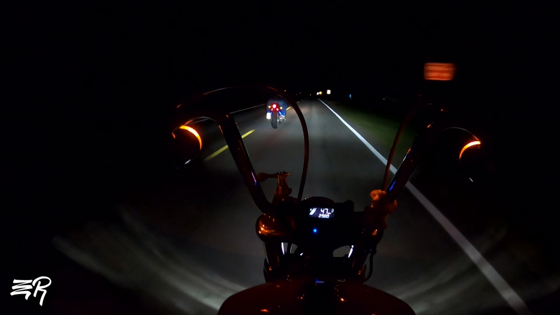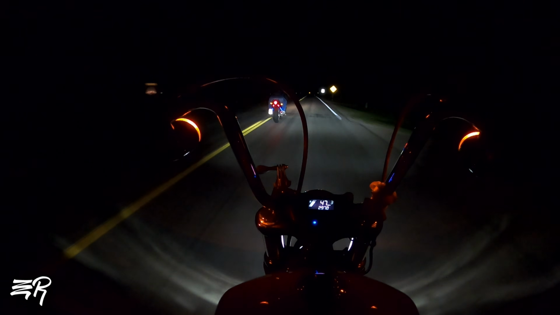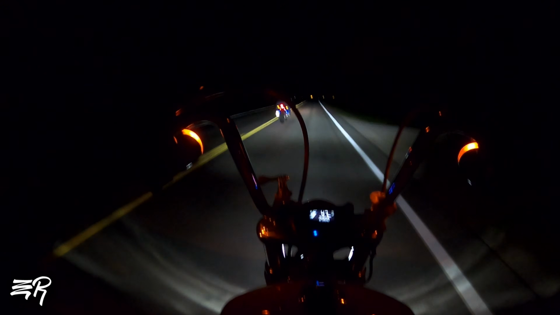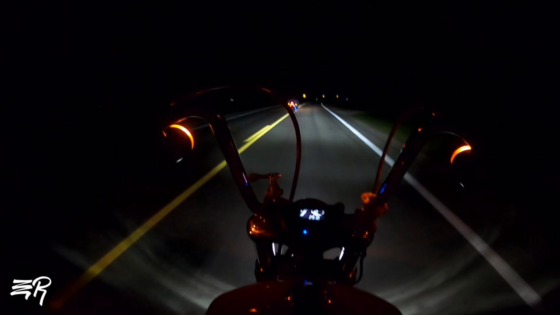And the last thing I want to talk about is that I really feel like my skills get sharpened when I go on a night ride, and especially if I accidentally go on a route that I'm not familiar with. I mean, it doesn't happen too often, but all in all, it makes for great memories and much more so than a typical daytime ride.